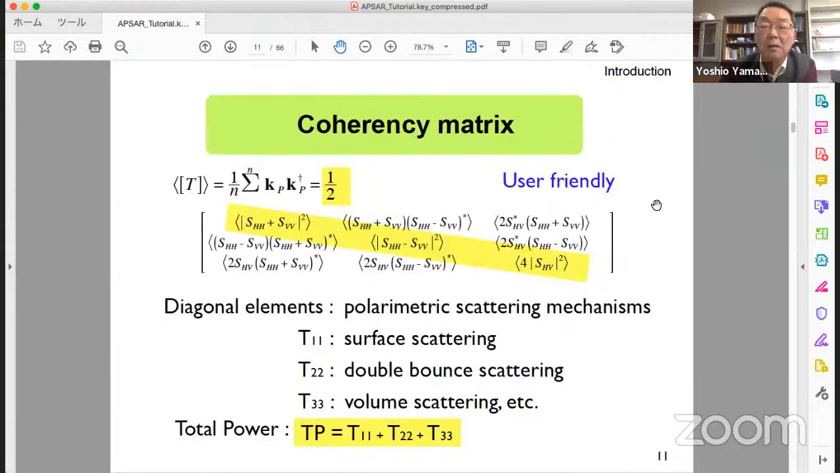If we look at the coherency matrix, it looks like this, the same one. T11 corresponds to surface scattering mainly, not exactly, but close to surface scattering. T22, double bounce scattering, and T33, volume scattering.